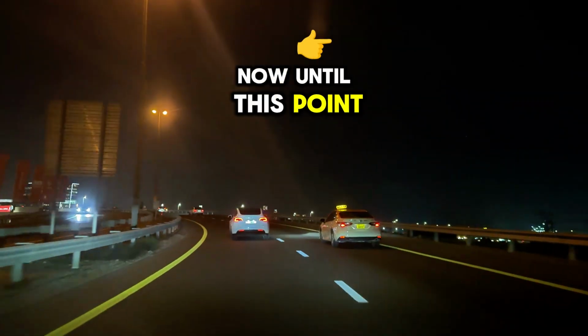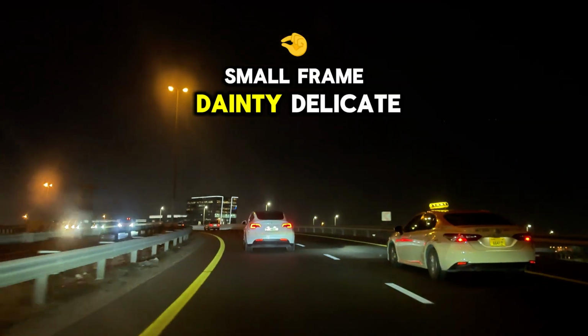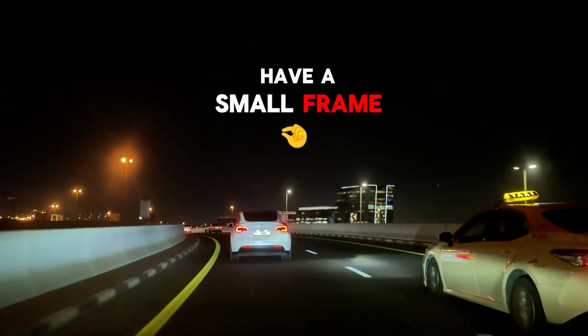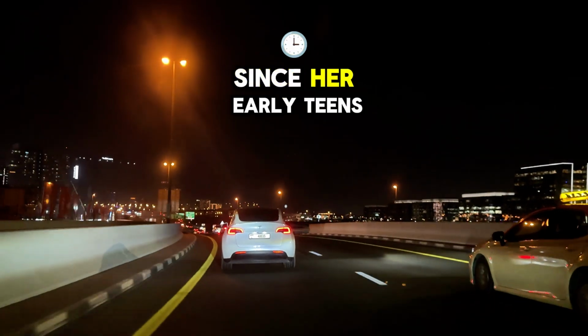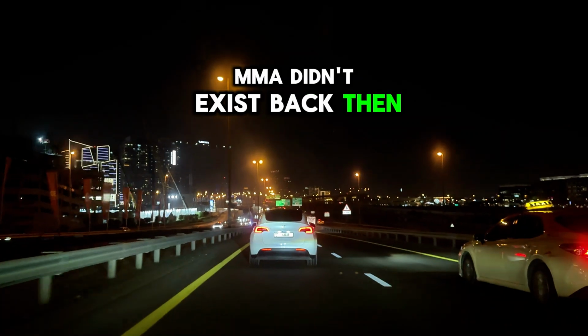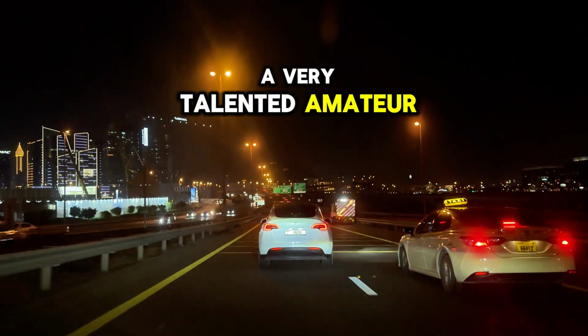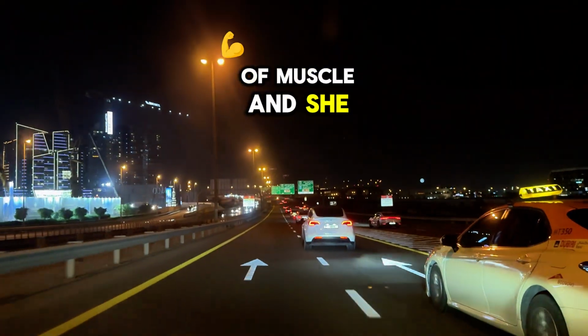Now until this point, you may have been picturing my wife as a typical woman, small frame, dainty, delicate. This is not the case. My wife does have a small frame, but dainty and delicate she is not, never has been since I've known her. Since her early teens, my wife has been a boxer. MMA didn't exist back then, but karate and boxing were big in those days, and my wife was a very talented amateur. She was about 130 pounds, she carried a lot of muscle and she knew how to fight.